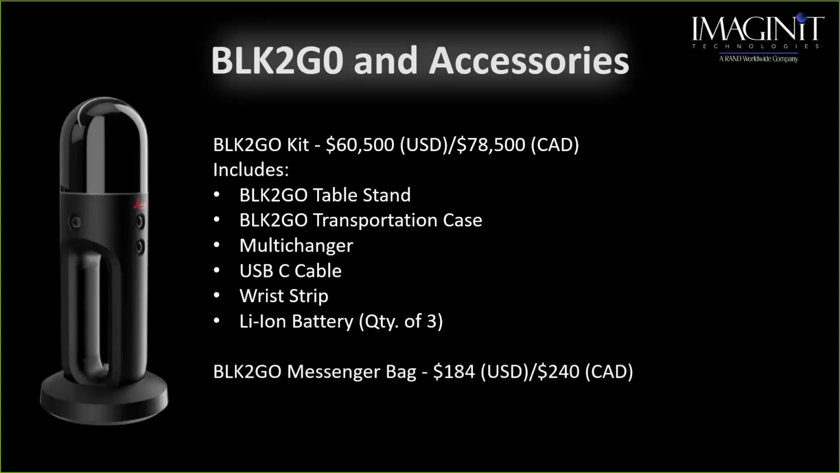You are able to purchase an additional messenger bag, which is the exact same bag as the BLK360, and it does very, very easily hold everything that's in that accessory kit. It goes on airplanes very, very well. In fact, I've traveled with it about 7, 8, 9 times.